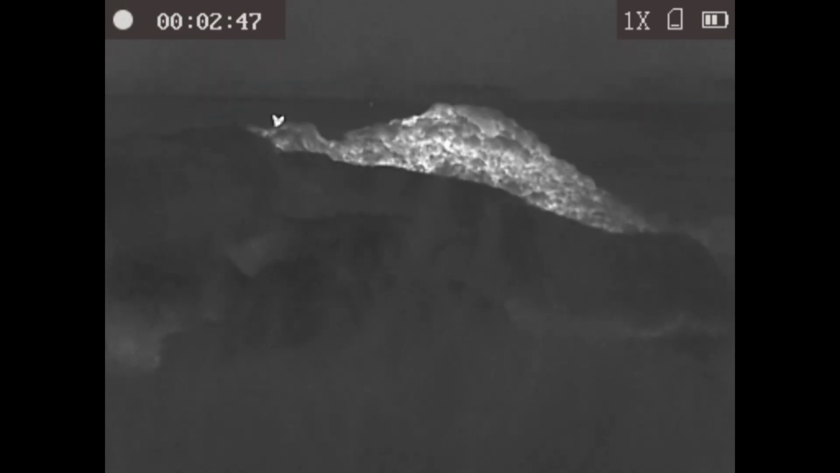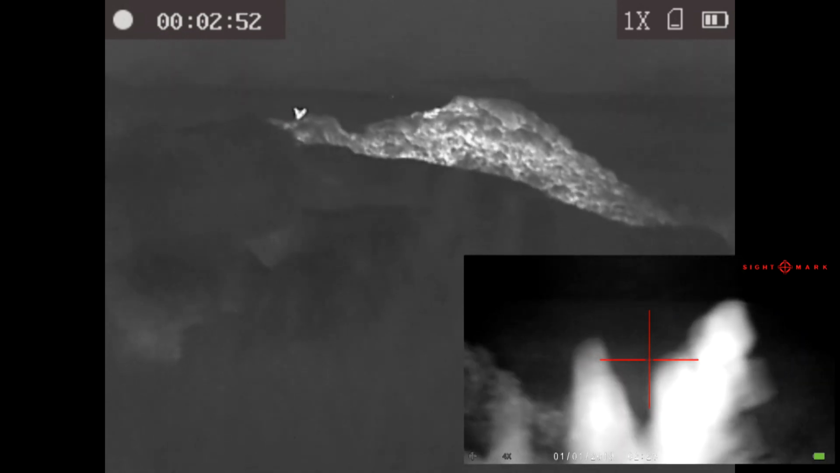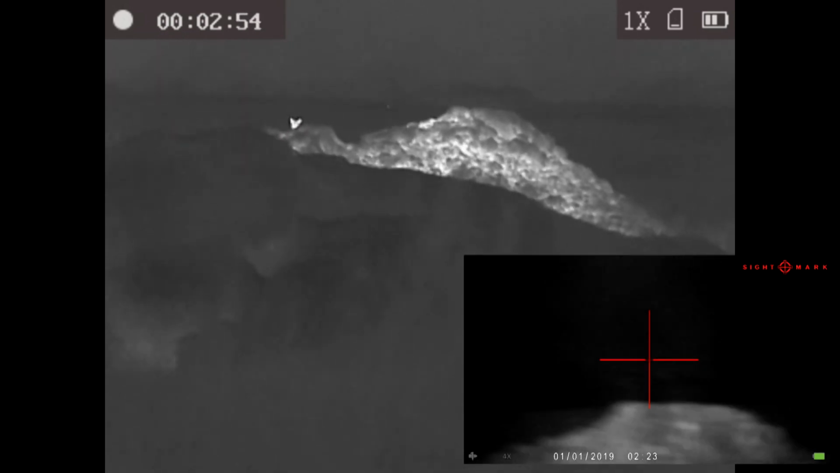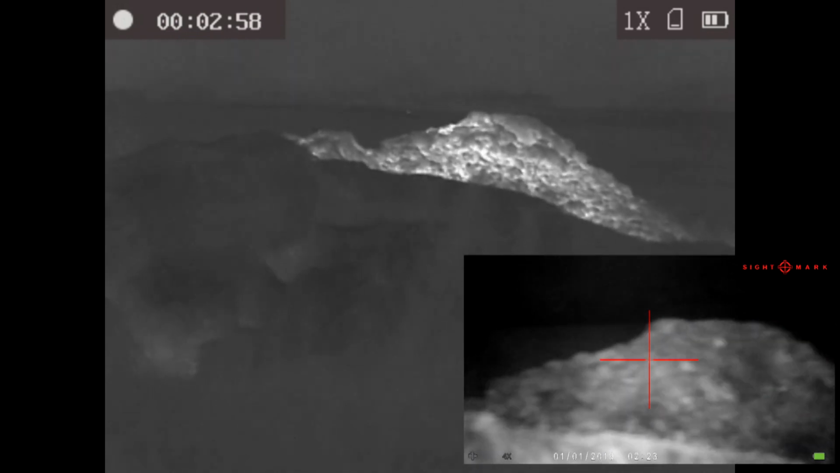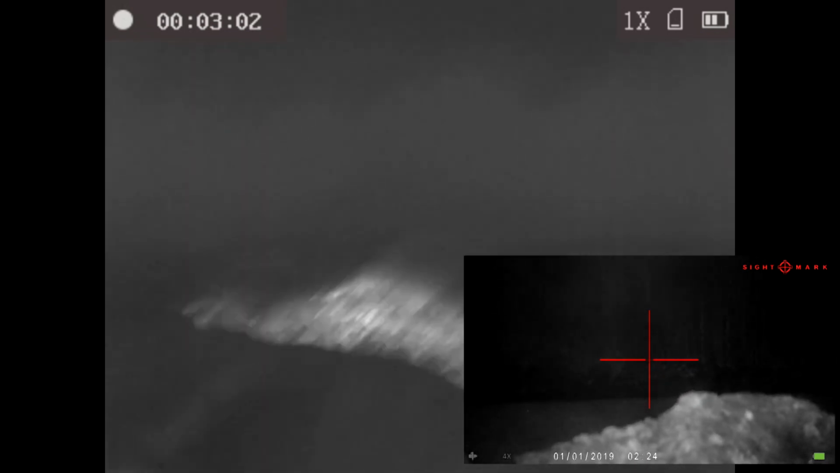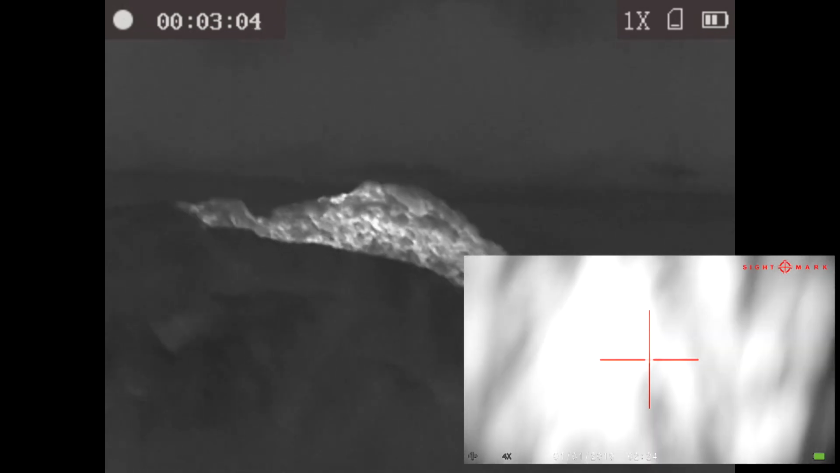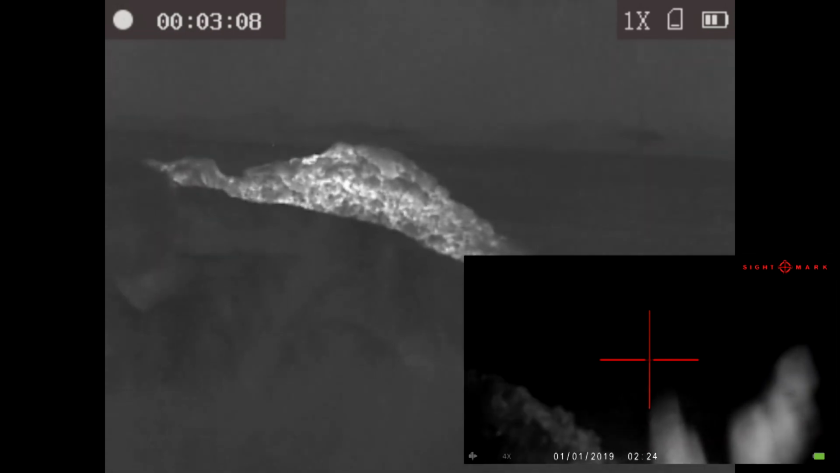Looking through the night vision rifle scope, you can't see a thing. And you can see the profile there. Fox should be slightly to the left, just across, but of course it's just behind the plants, just behind the long grasses in the near view. Anyway, the fox breaks out to the right. I think it's got an idea we're there, but we think it's actually been feeding on a dead sheep carcass to the left.